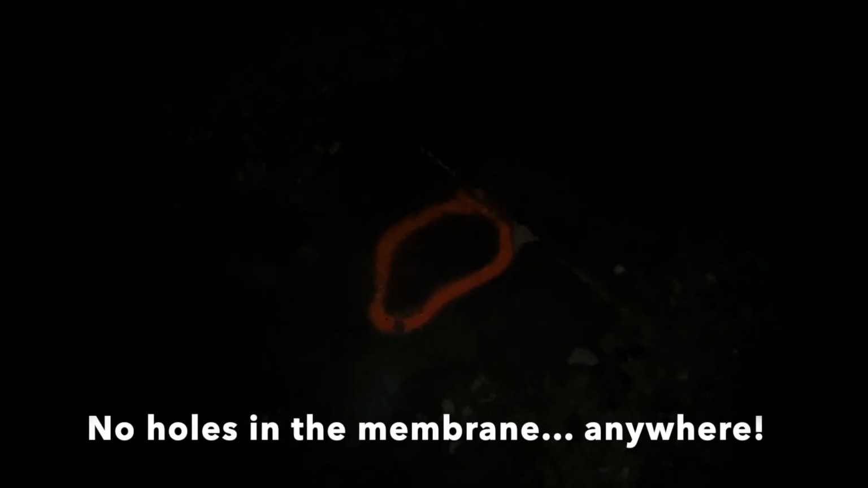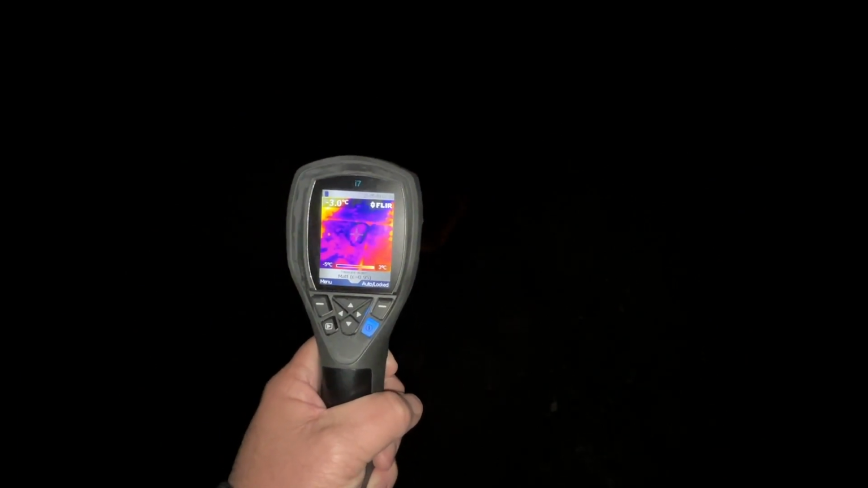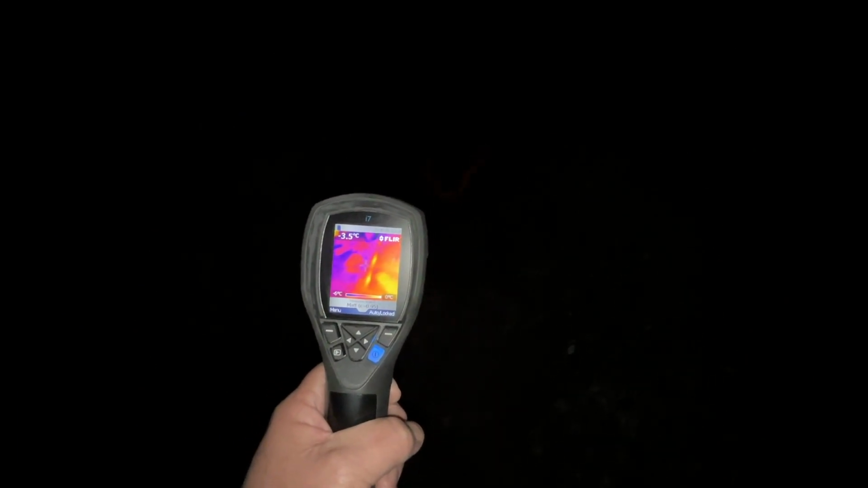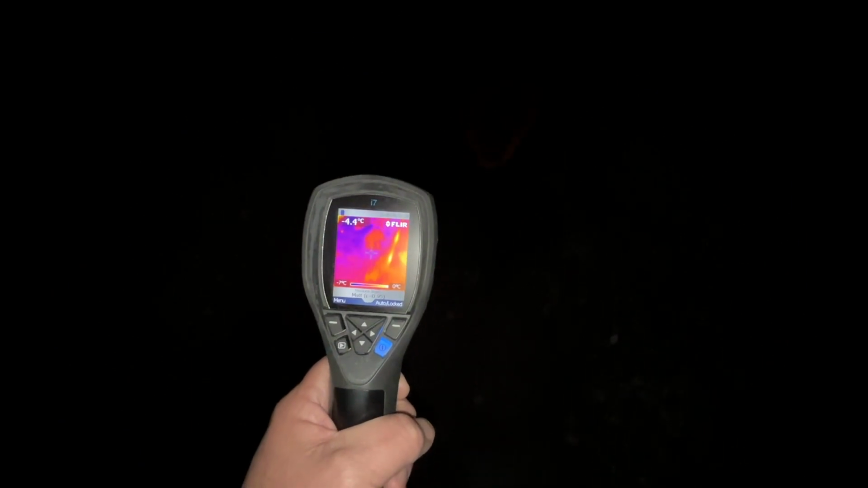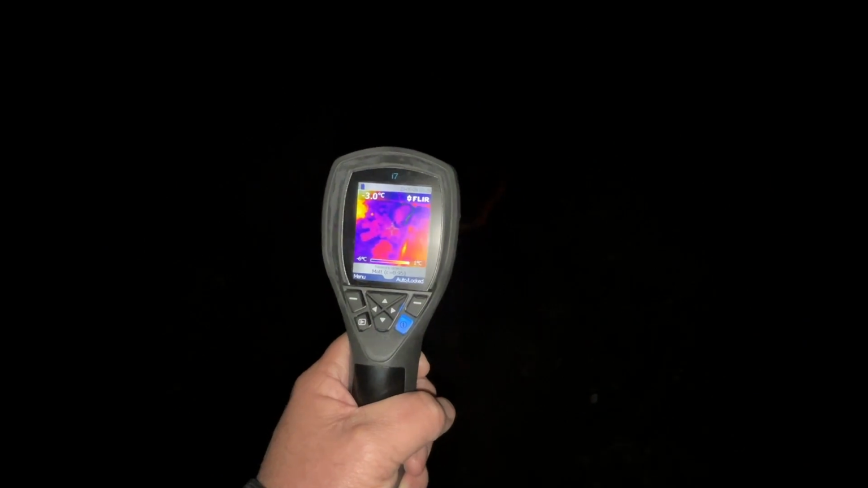So let me show you this area here that I just marked out. I don't see anything in the actual membrane itself to indicate that water is leaking through it. However, the thermal imaging camera, let me turn the light off, or maybe you can see it. As I'm looking down the pathway to the south, it's not consistent. There are hot and cold patches all along the way, so there's something going on here.